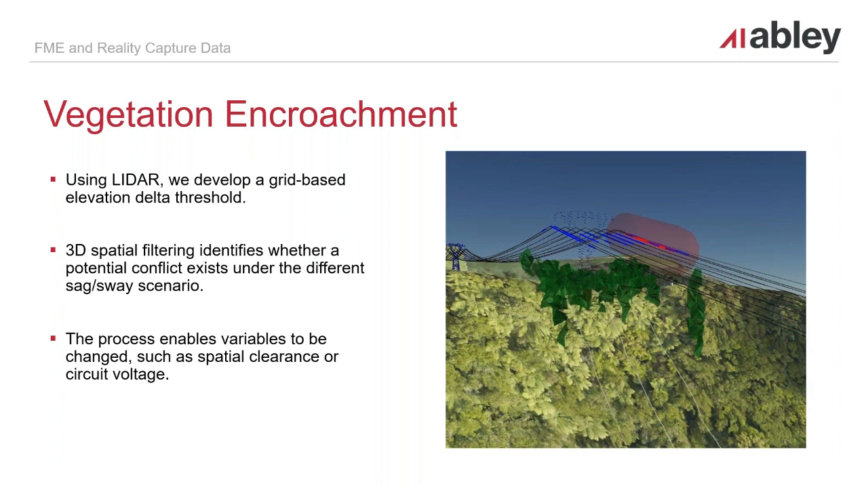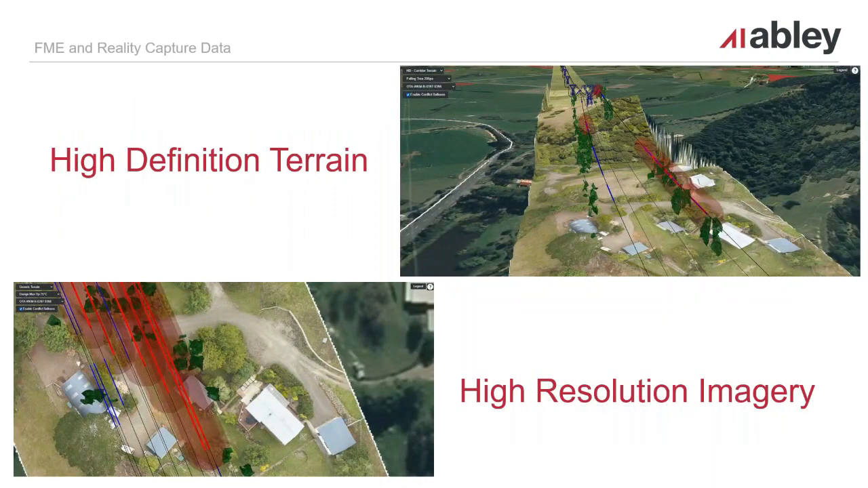So using LiDAR data that was provided to us by lines companies, we were able to look at what the proposed sway and sag of these lines would be, represented in this picture here by this little red buffer under wind conditions. And this would show really quickly where lines may intersect with trees and allow them to perform preventative maintenance and also identify areas that might not be a problem just yet, but in 10 years' time, they may begin to cause issues, so they can address them sooner rather than later.